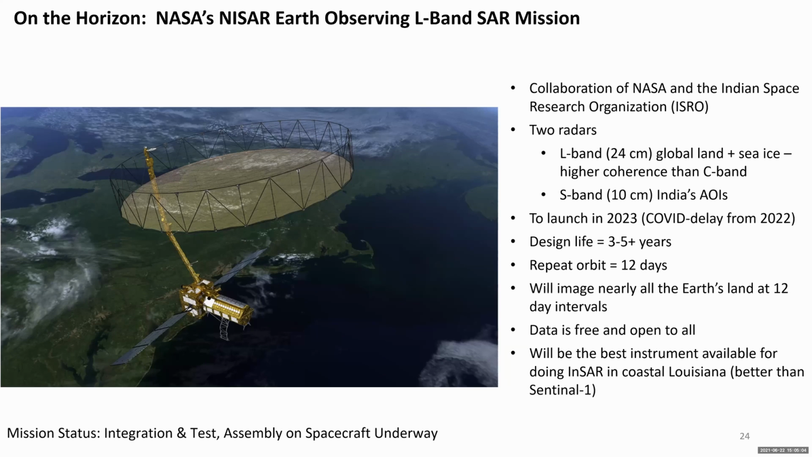The data is going to be free and open to all. And I forgot to put on this slide, but it's really important. There is going to be developed a product that gives land surface elevation change as a function of time that will also be available freely and openly from this data. So in addition to just getting the interferograms, you will be able to find land surface change maps also. Those are being developed right now at JPL.